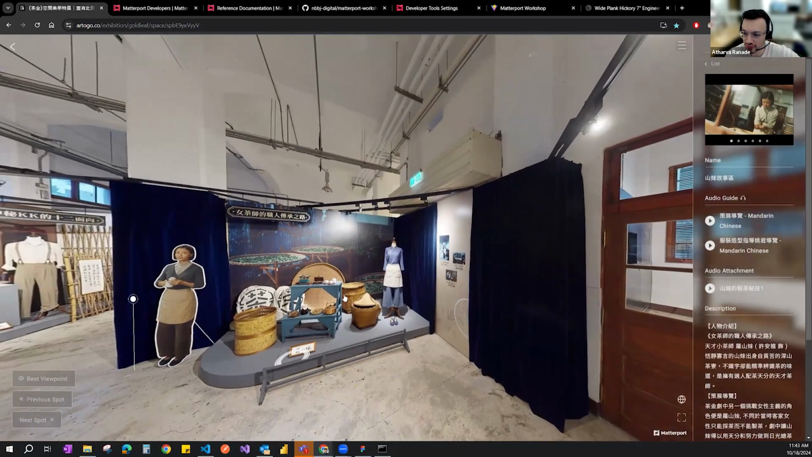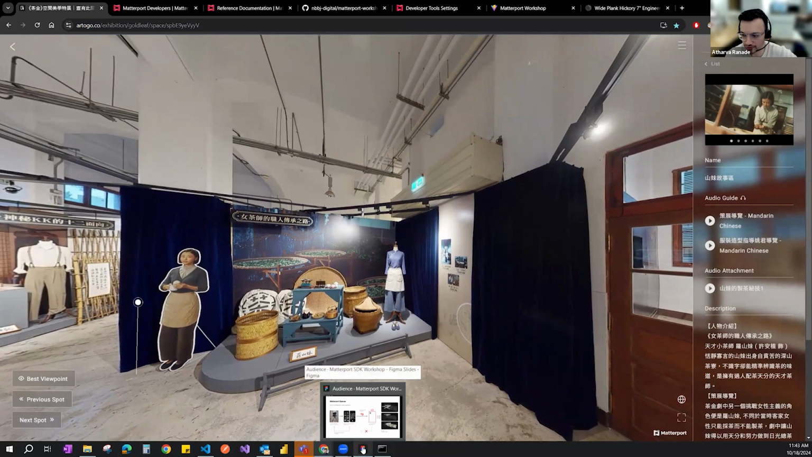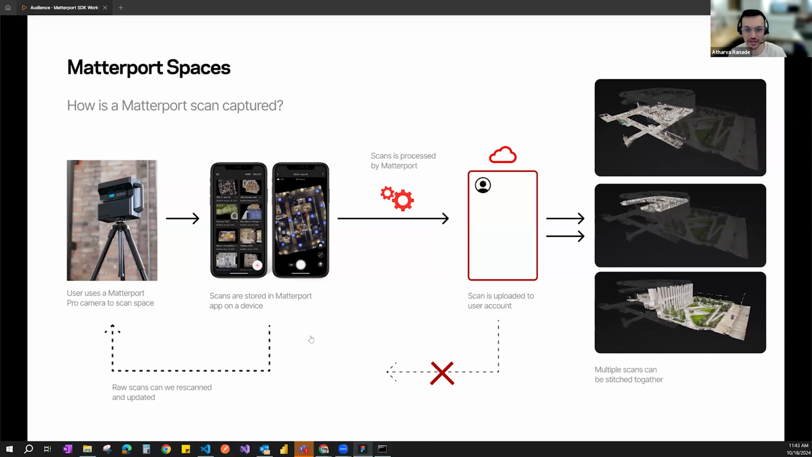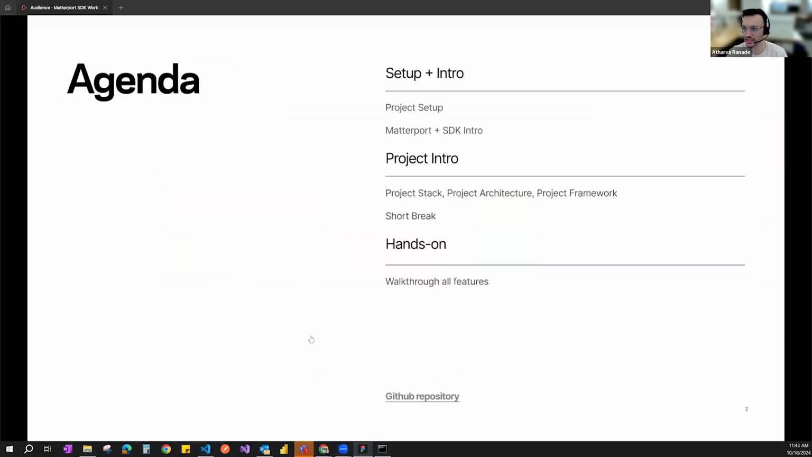Yeah, so I just wanted to give you a high level of this, and then with that, we can just switch to Matterport spaces and how a scan is captured, right? So I'm just going to go through some of these fundamentals, but maybe one quick thing in terms of an agenda breakdown: we've finished project setup, Matterport SDK intro is what I'm going to do now, and then quickly go over the project setup, architecture framework. We'll have a short break, and then we'll go into actually developing or making changes in the code as the last part of the workshop.